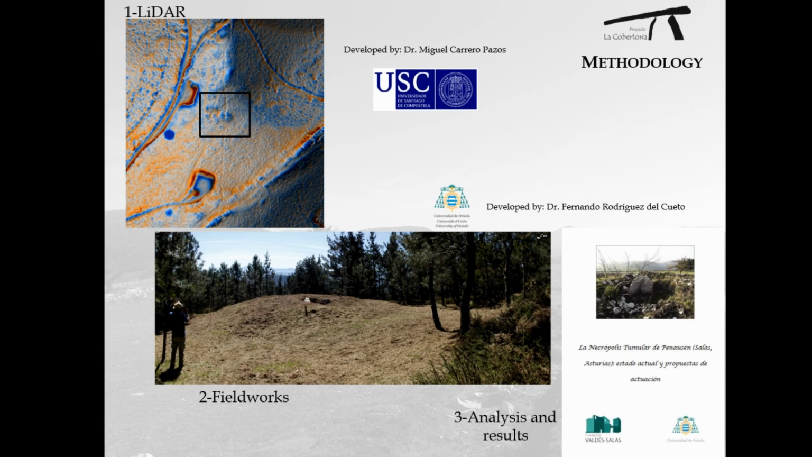We are doing this work now in Salas in short steps and only for the barrows, because we cannot assume all the inventory from the Paleolithic to the medieval age. Even the Neolithic and Bronze Age catalog is an enormous effort.